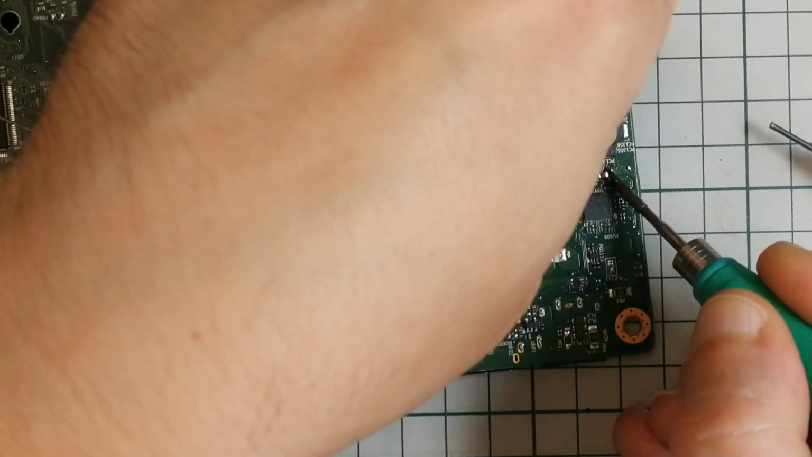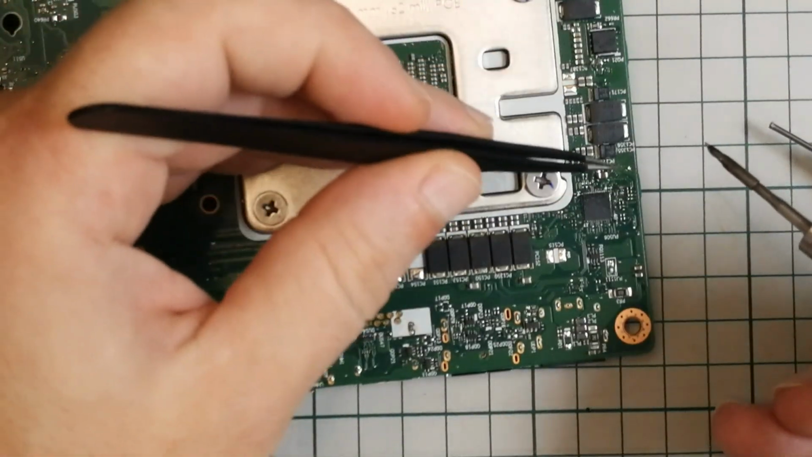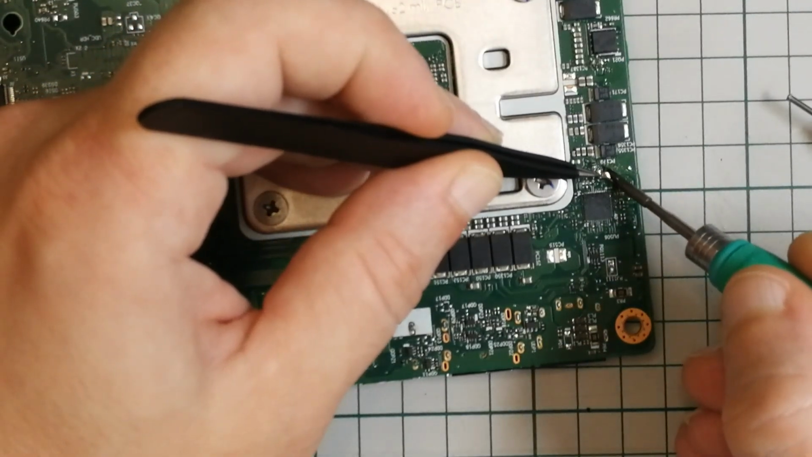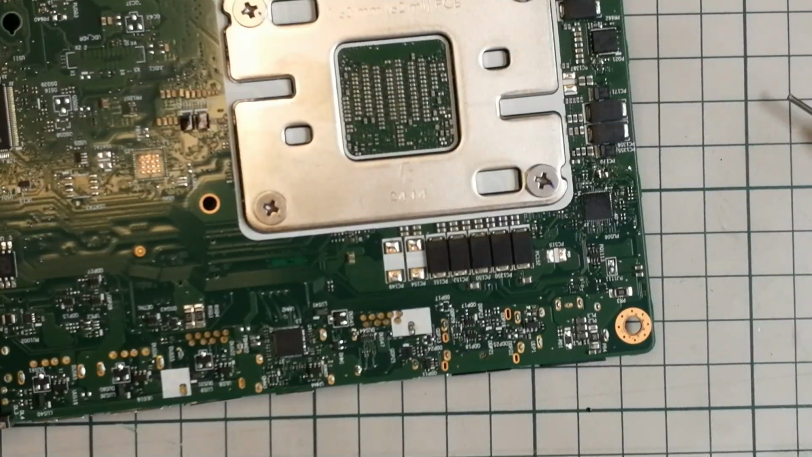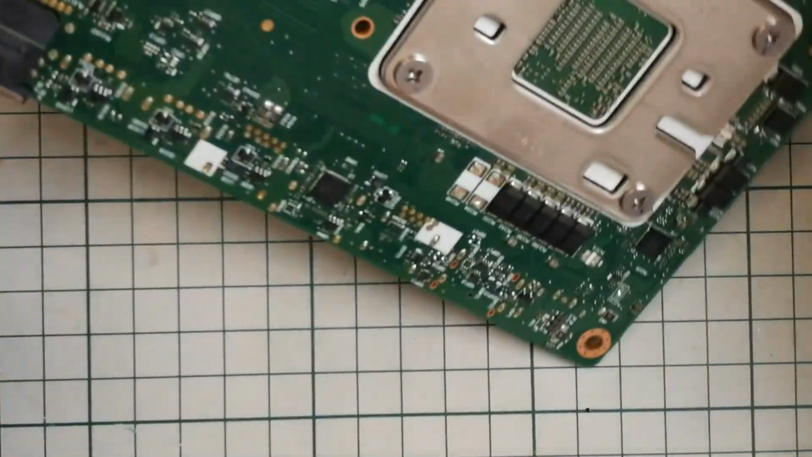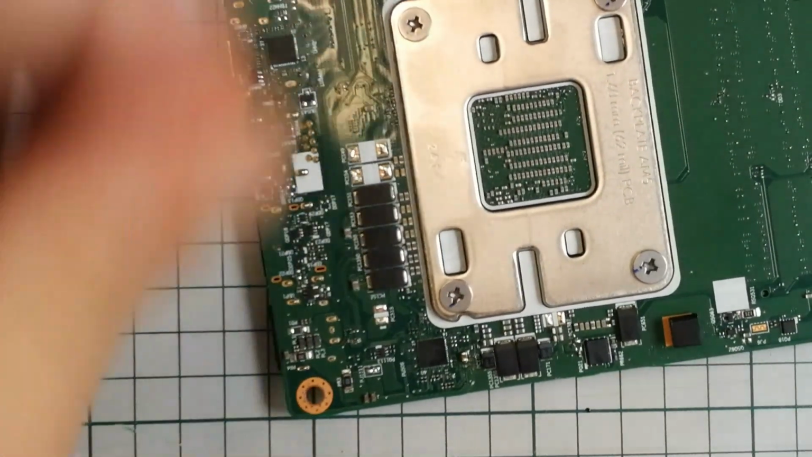We'll have a measure, see if everything is okay. I'll just try and press it a bit on the board there. Okay. Let's clean it up and test for short and find the replacement capacitor. Right, so it was a bit complicated. Complication at its finest.